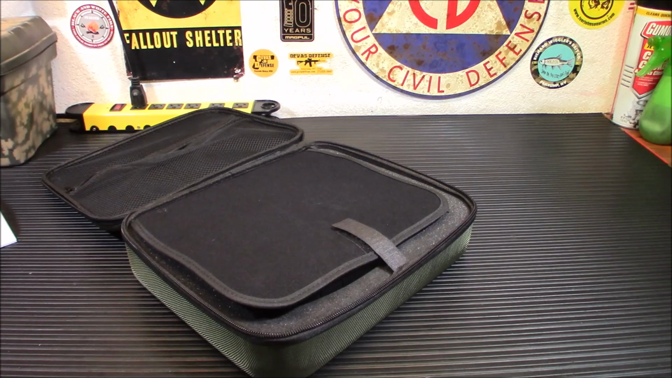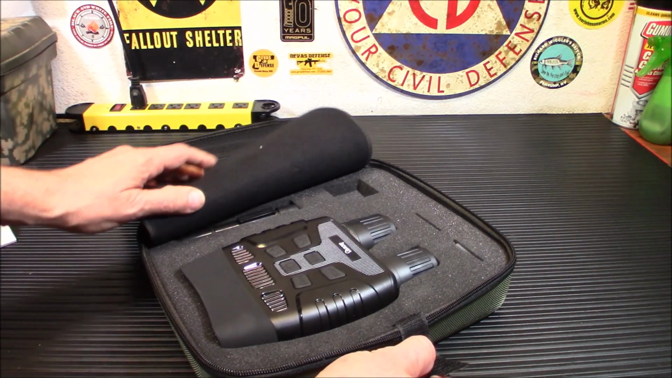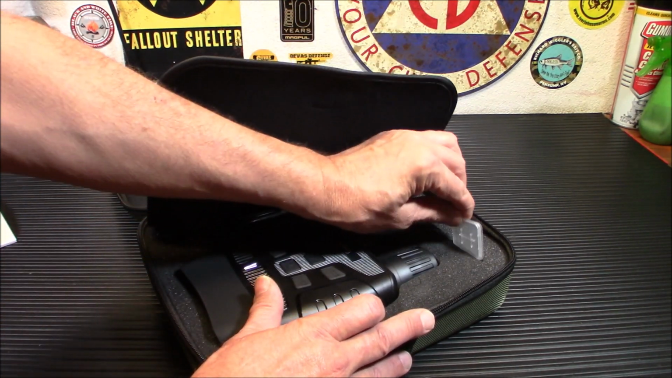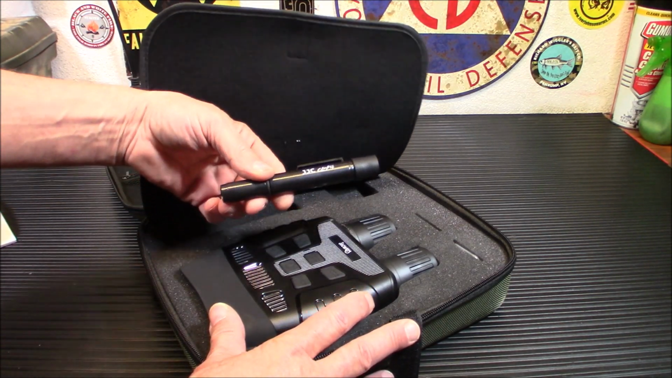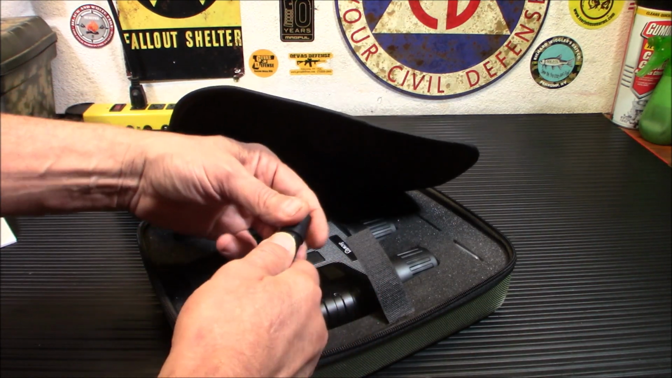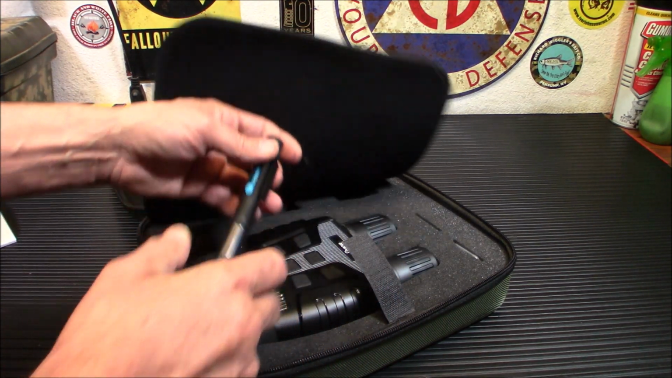Let's open up the main body of it here. You do have a protective cover over the top. There we go. And you have your night vision. It did come with an SD card, a 32 gig high-speed SD card, which I have put in the unit, and a nice lens cleaning pen. If you've never used one of these, trust me, they're very, very handy to use. You don't get anything all over your lens, and it cleans off very, very nicely. You just simply push it out. So that's kind of a nice touch.